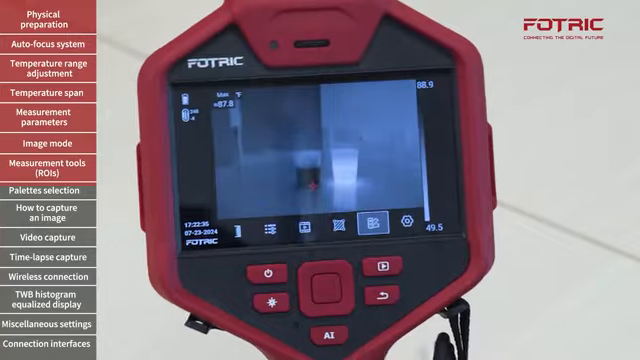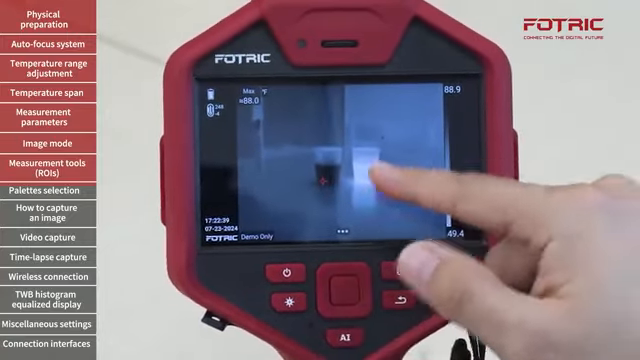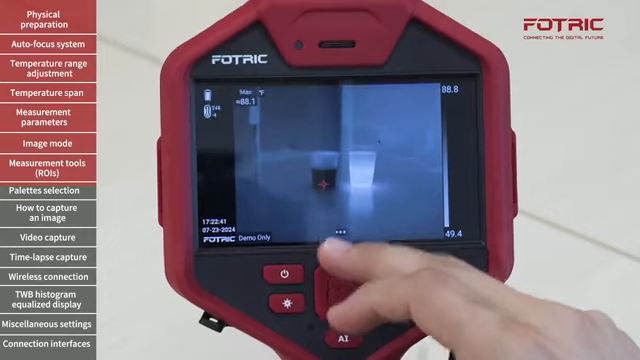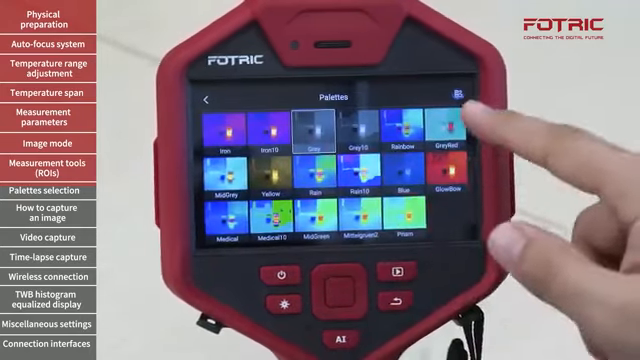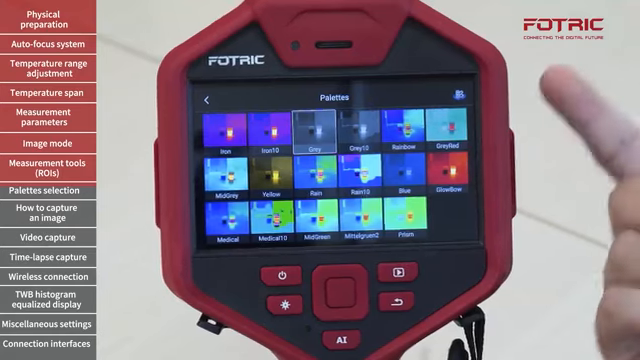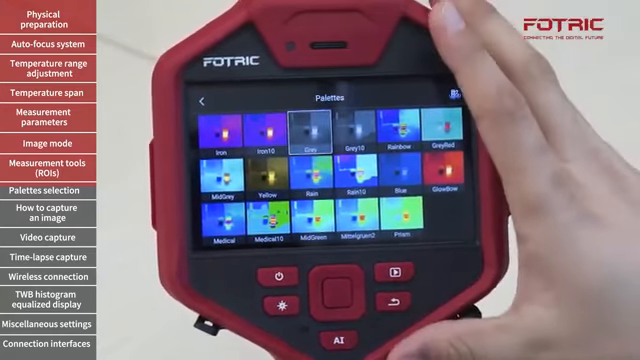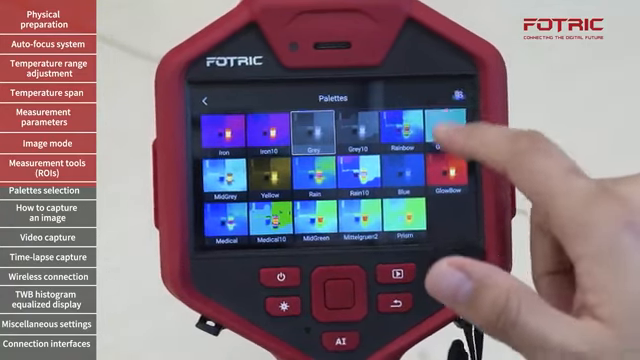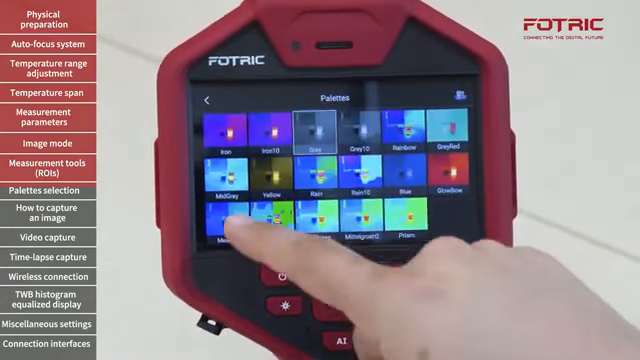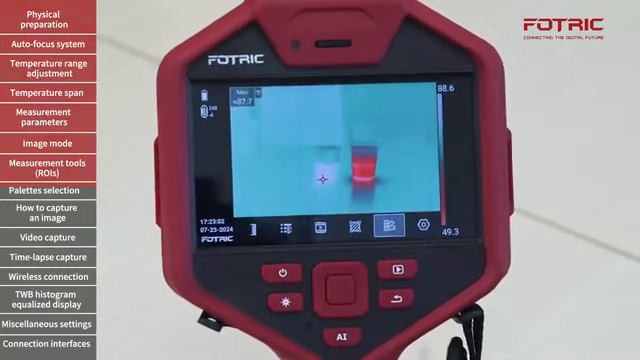now the same palette has turned hot, black, and white for cold, which means that you have a total of 17 times 2 equals 34 different palettes on the camera without the need of going back to your computer to do further analysis. I'm going to stick to one of these, let's say gray-red.